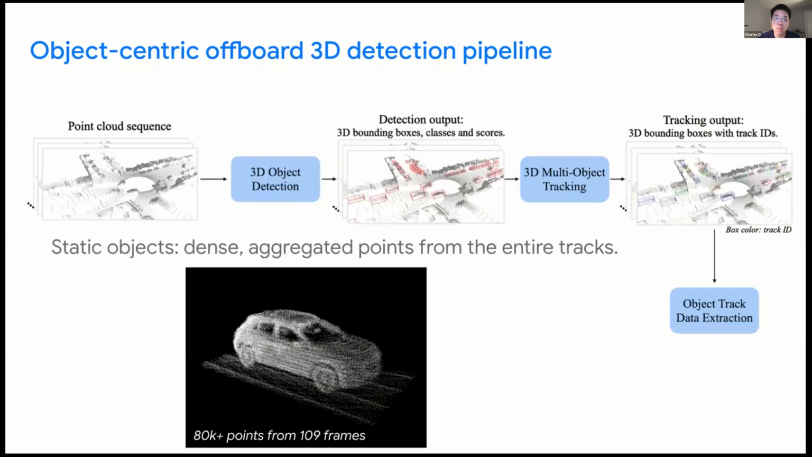So for static objects, we would use the sensor poses to align all the points into the world coordinate, such that we have naturally aggregated points for those static vehicles or other objects. So those can be very dense points because we cover all the frames where this object appears. As the visualization here shows, this car appears in 109 frames. We can get more than 80,000 points by aggregating its points across frames. And the geometry is well covered.